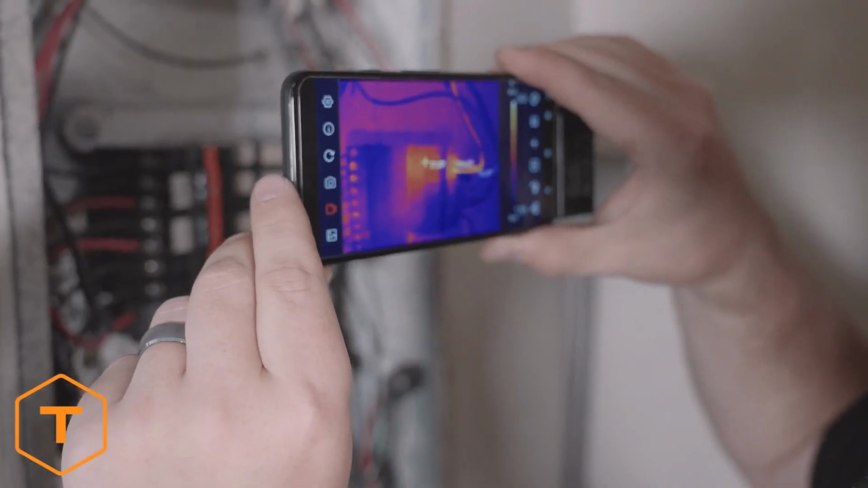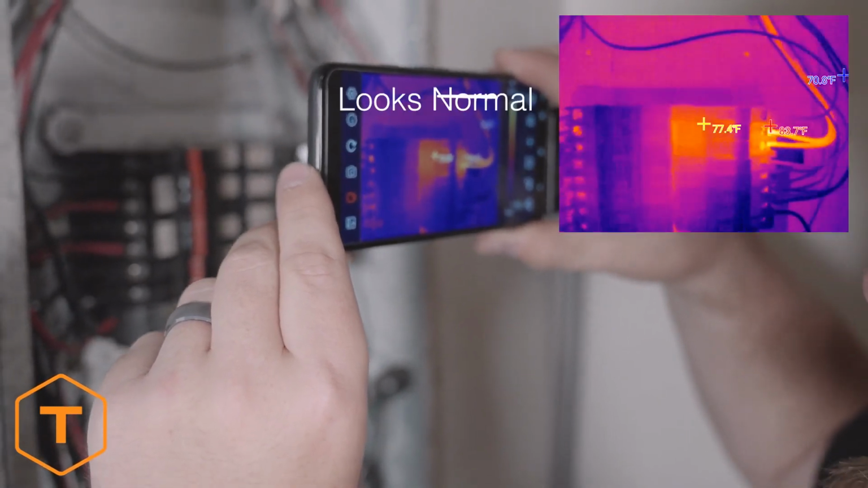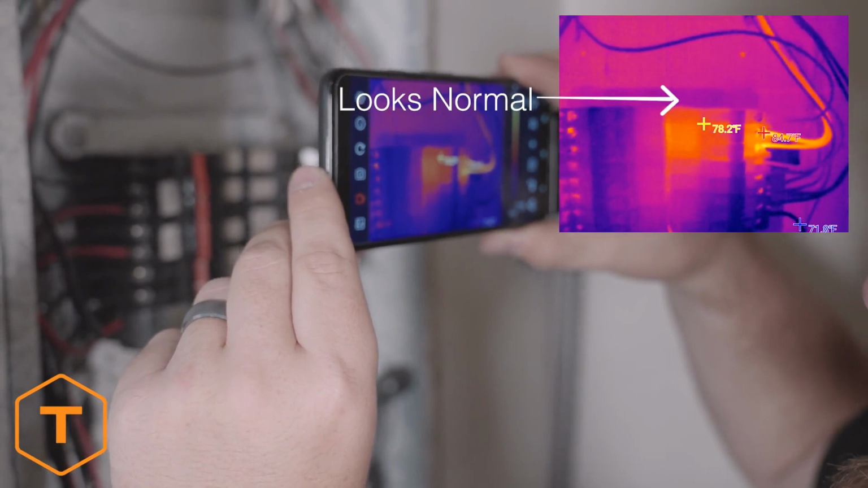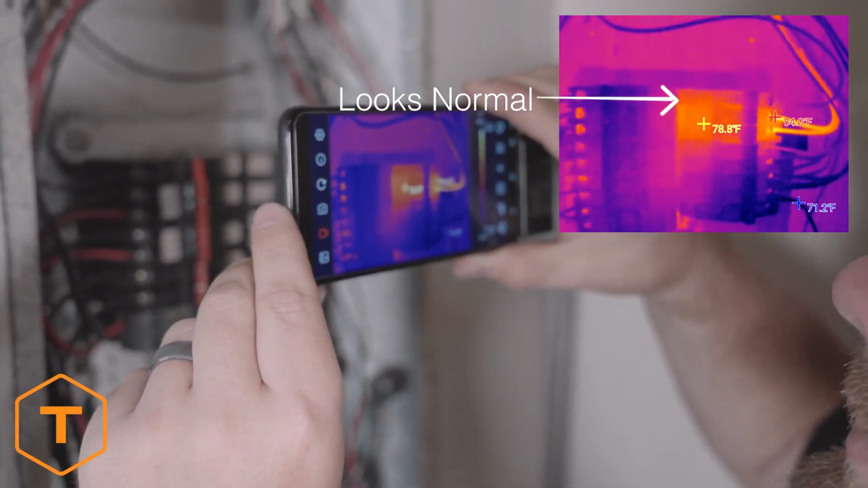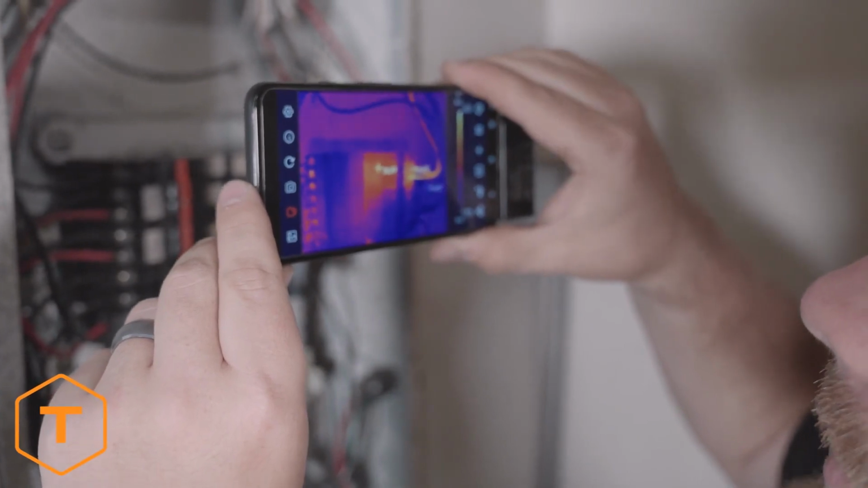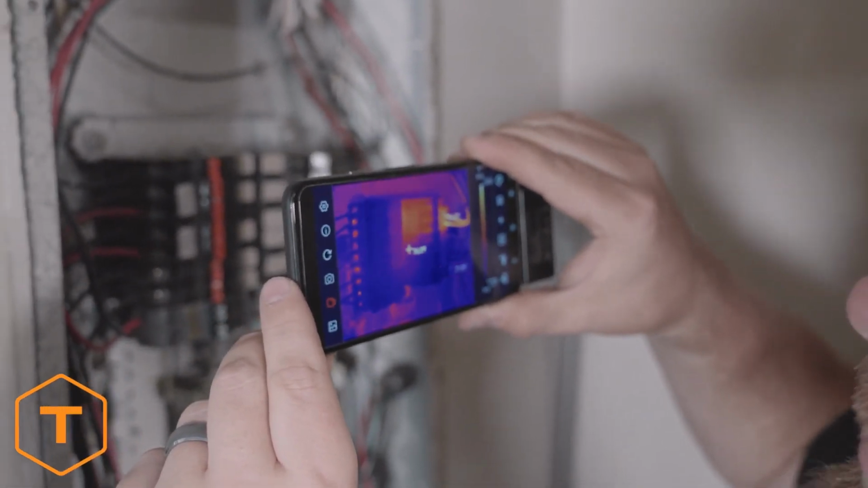So after we tighten down the set screw, about 10 to 15 minutes later, we can see the heat signature has gone away. So that tells us the loose wire connection is where the heat source was coming from. So thankfully, nothing's wrong with the breaker, just a loose wire connection.